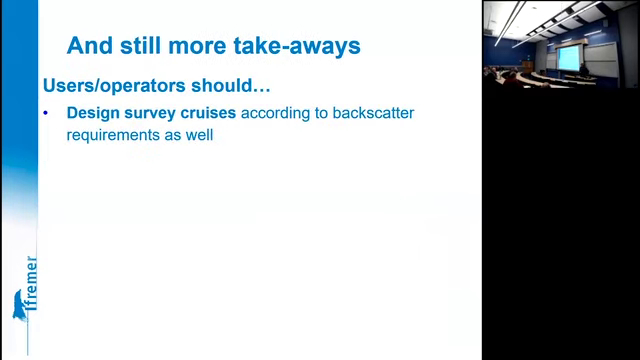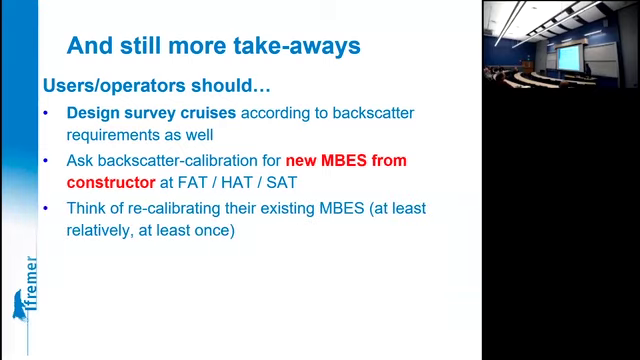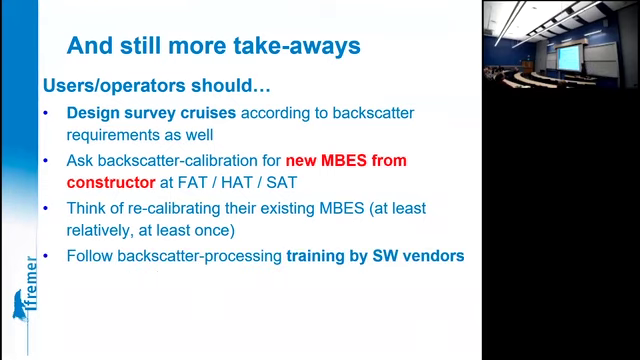And finally, recommendations to users and operators, maybe you guys. When you design your survey cruises, take into account the backscatter requirements as well. Today, it's all about bathymetry, while getting good backscatter implies particular precautions. When you buy a new multi-beam, well, this happens, insist on the constructors so that they conduct calibration operations from the factory acceptance test. And then, during the system life cycle, think of recalibrating it.